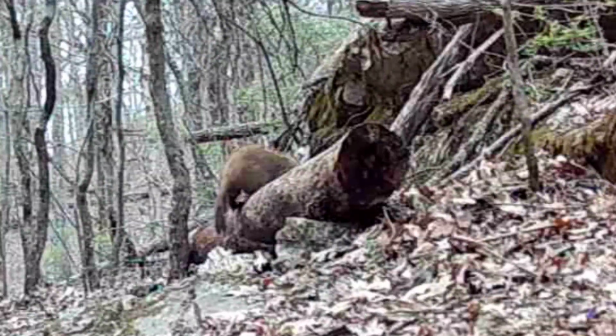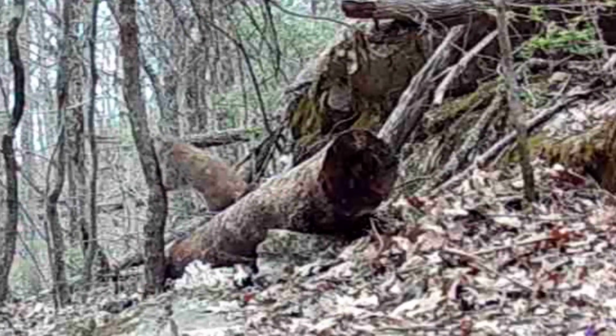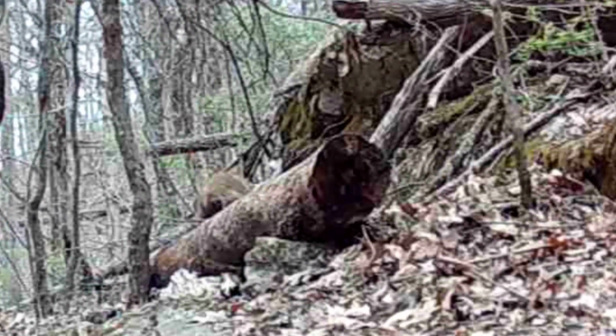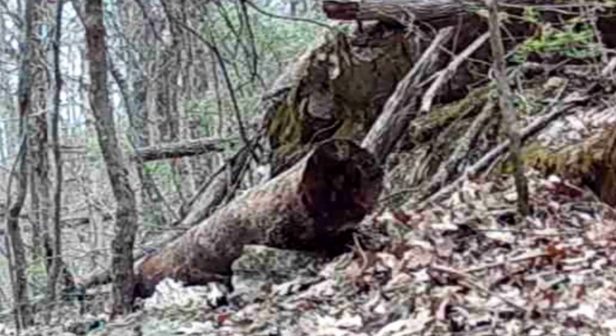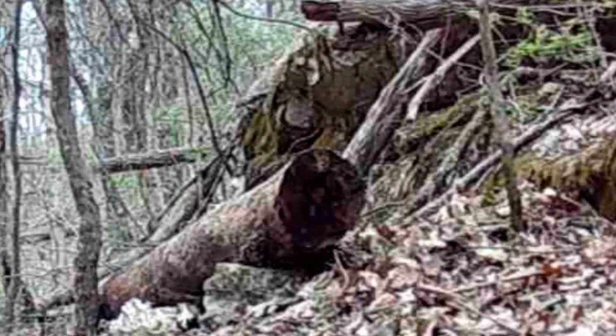And this looks like old Dirty Dan up here on the ridge. What's he doing up there? Gnawing around. He's all over the place. Or that's a different groundhog.